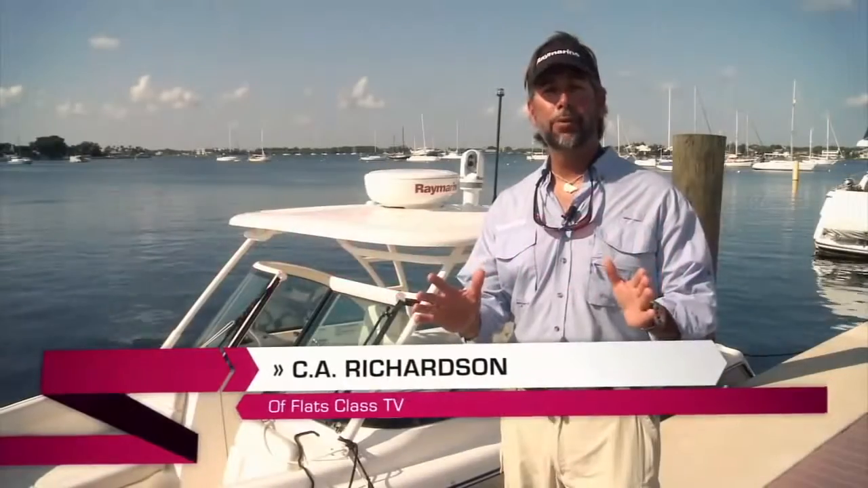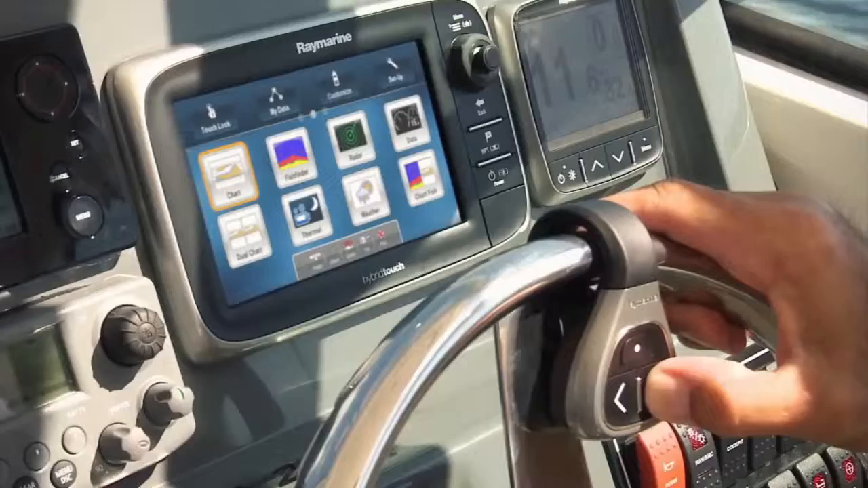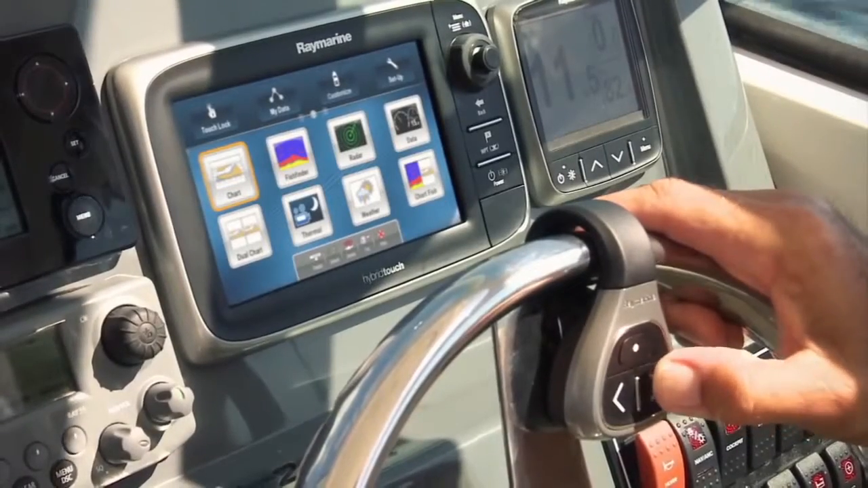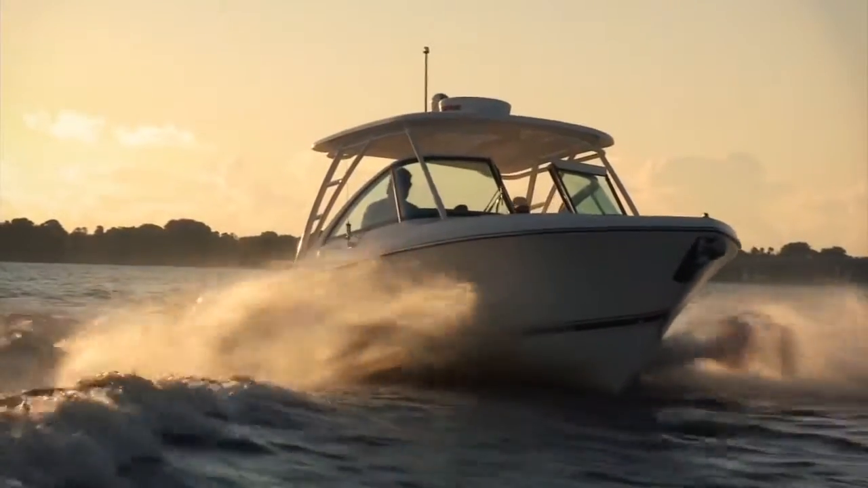Hi, I'm Captain C A Richardson from Flats Class TV. Today, I'd like to walk you through the new E7. It's the latest generation of a multifunction display for small boat navigation with very simple to use features, compact, looks great. You gotta see it. Come with me.